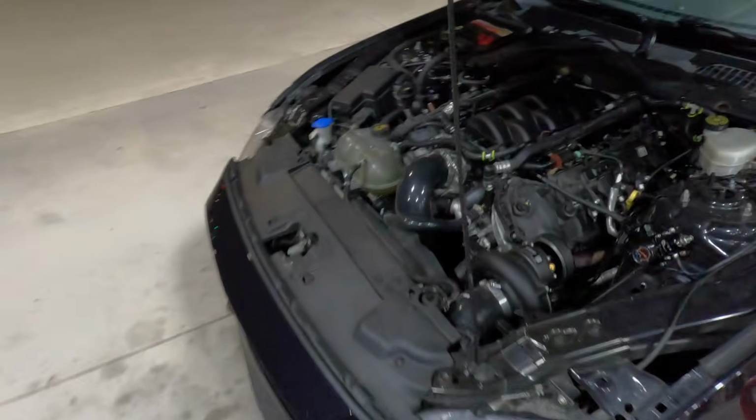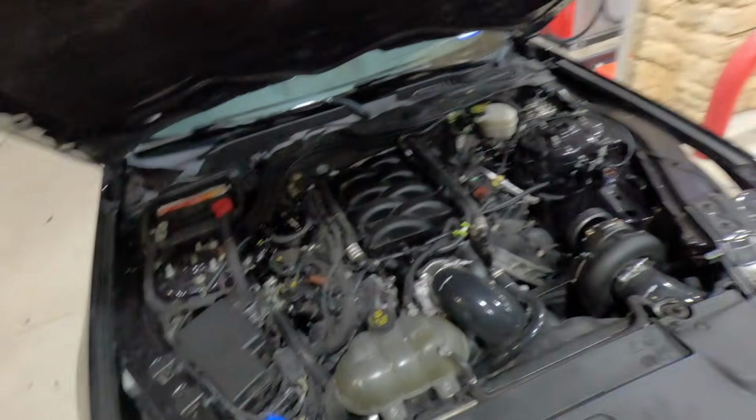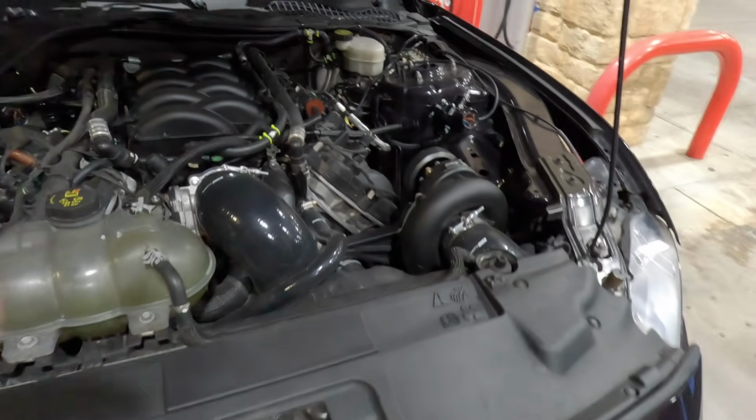Is it a G2? G2. Okay. Yep. I like the G2s too, because they're a cheaper option. So it's obviously on E85. What kind of power are you making on E85? This pulley is probably mid 7, maybe 8. 750 to 800, probably, yeah.